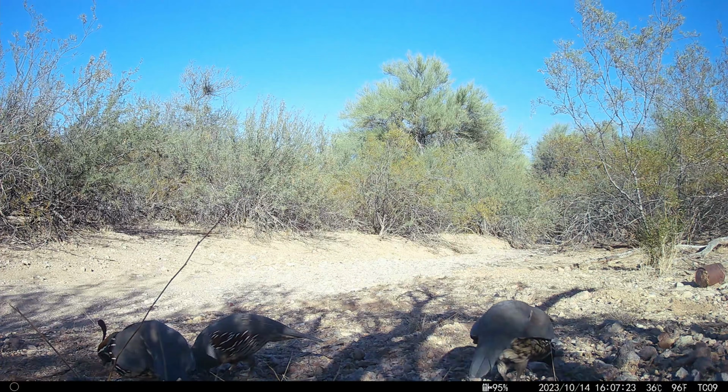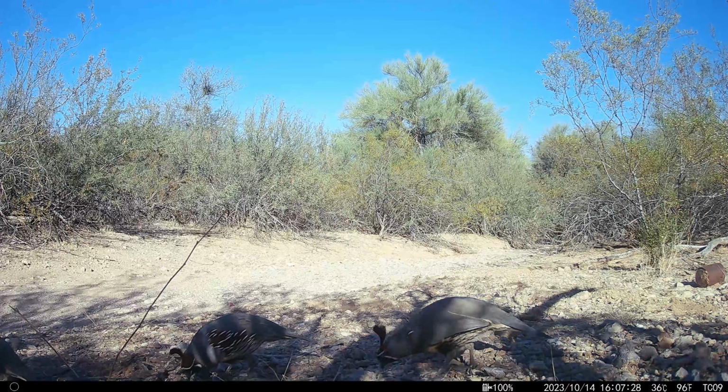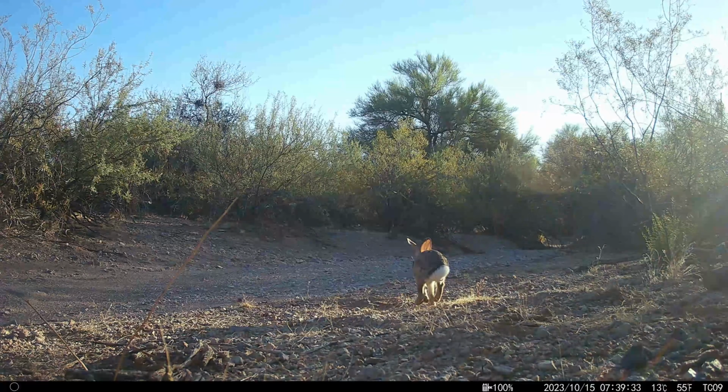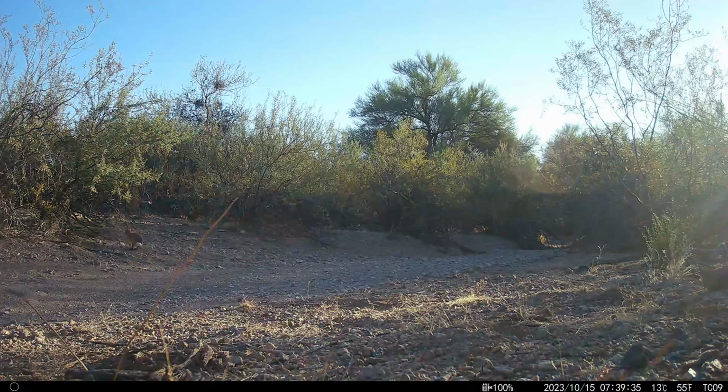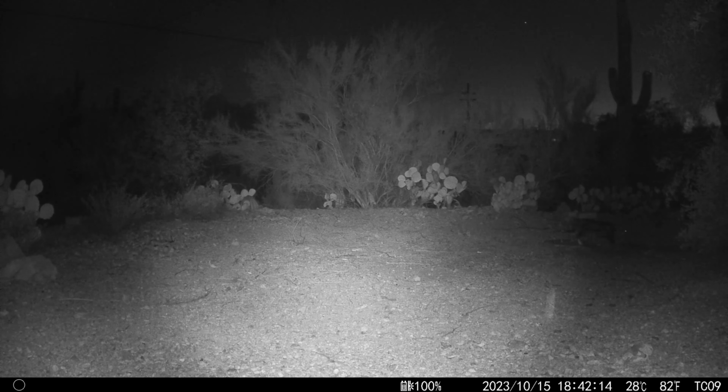I didn't get so many quail and doves this month. I think that's because I changed the sensitivity setting on my camera. So I also pointed the cameras up a little bit more, and this one was close to the ground, but the other two were a little higher, and I think you have to get closer to the ground to get the little guys. If you look at previous installments of Desert Trail Cam, you will recognize this cat.